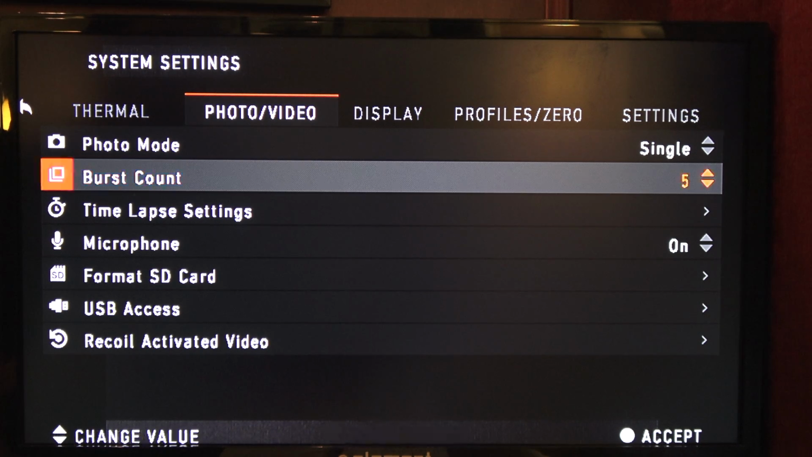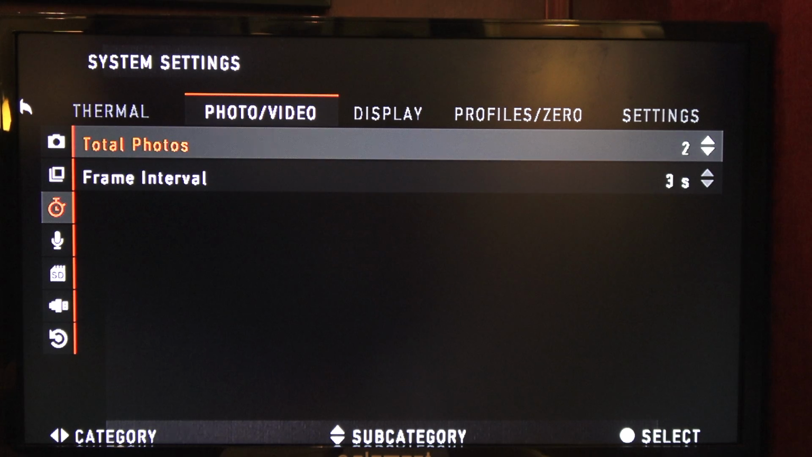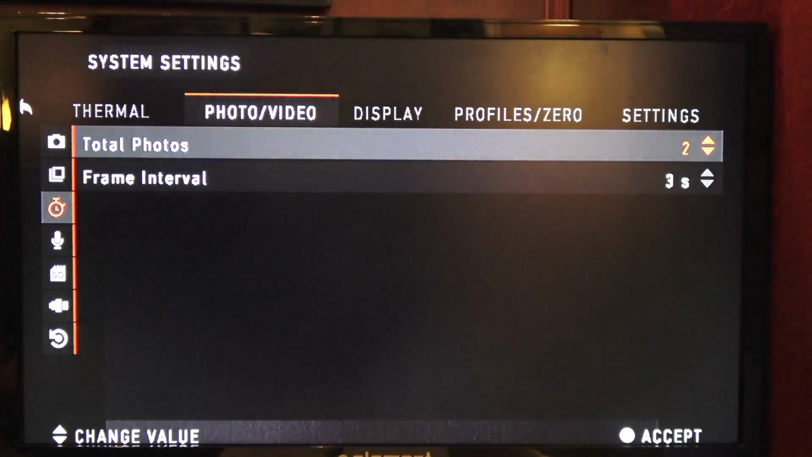Burst count, you can set that up to 6, 7, 8, 9. Let's see what the max. 10 is the max, and down to 1. Time lapse settings. Total photos, you can change that. Let's see how many it will let us go to. 10 total photos.